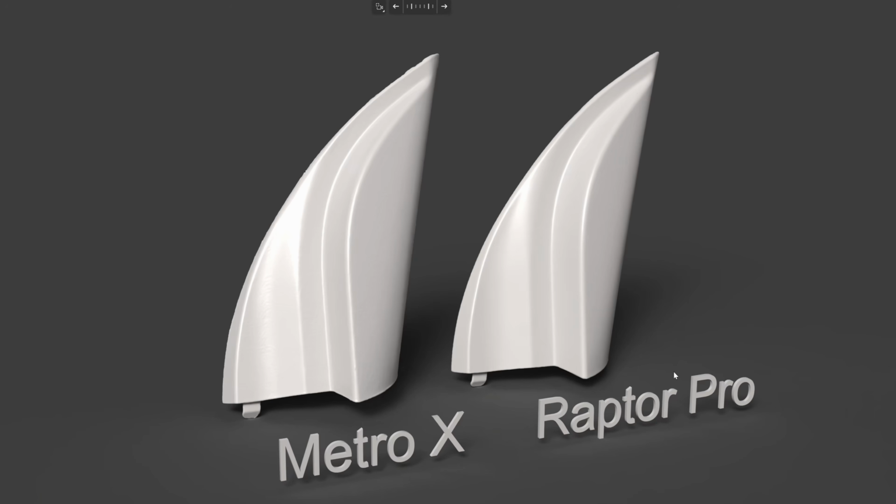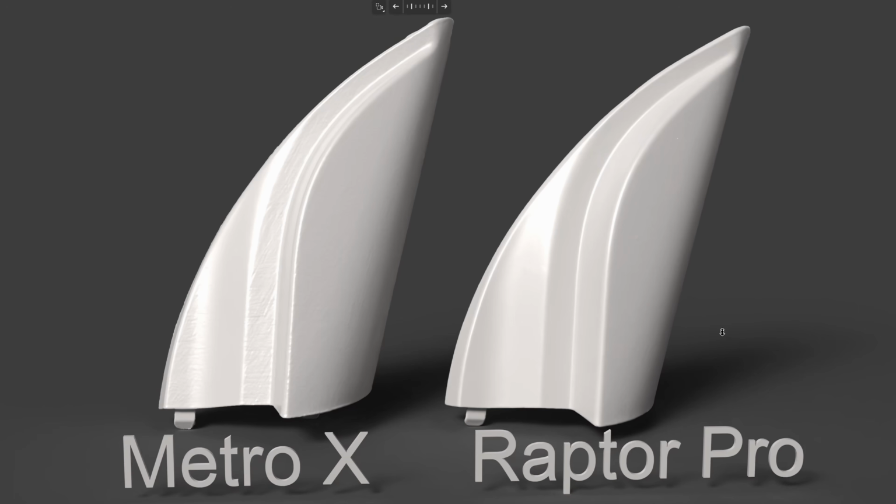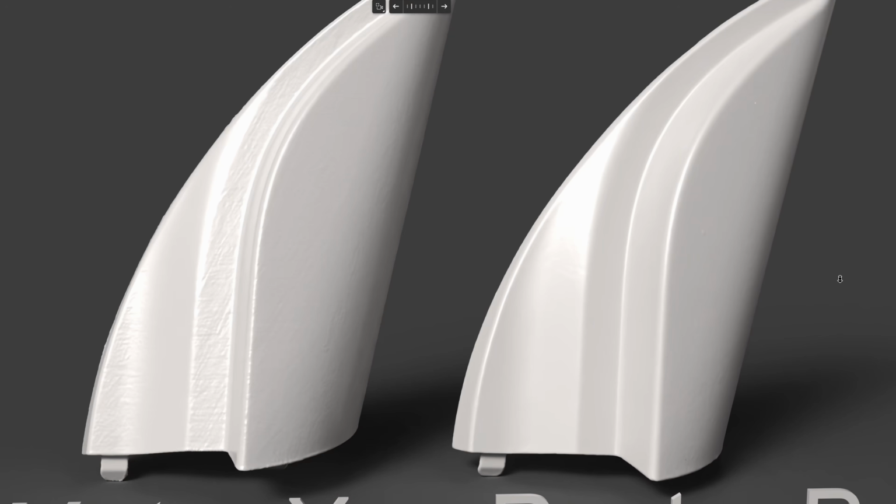So this is our scanner result. They apply the same materials, same reflection, and the same lighting condition. So let's take a look. On the left is the Metro X, and on the right is the Raptor Pro. Okay, now you can start to see the difference. The surface of the Raptor Pro is smoother. See a lot of striking lines.